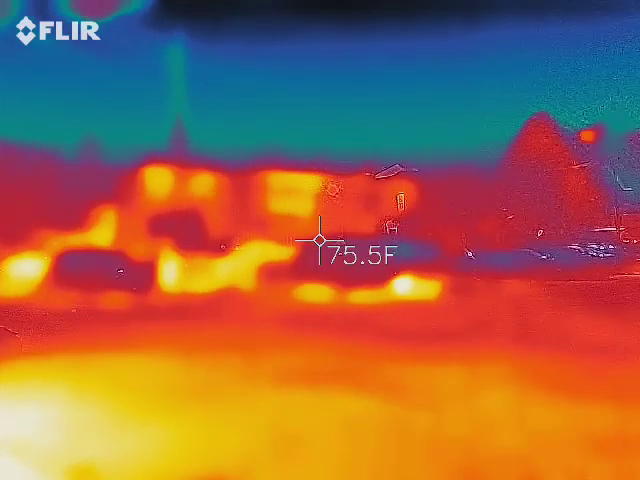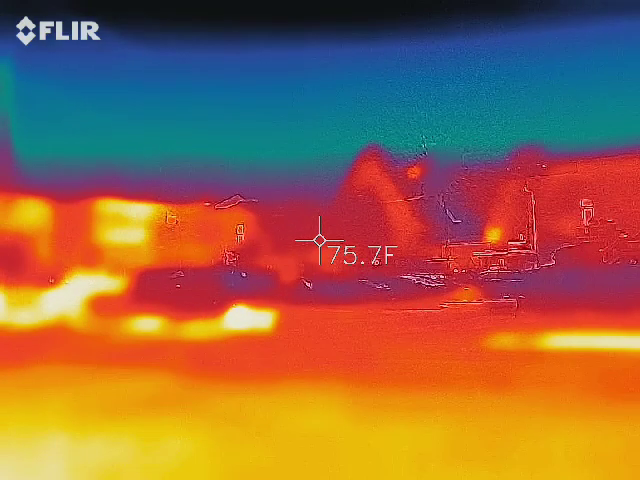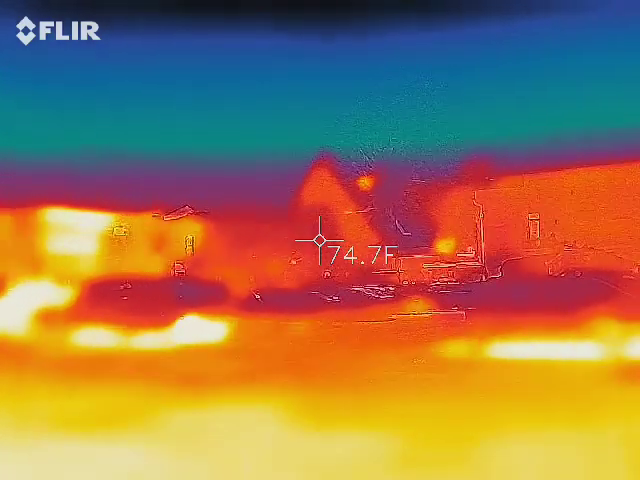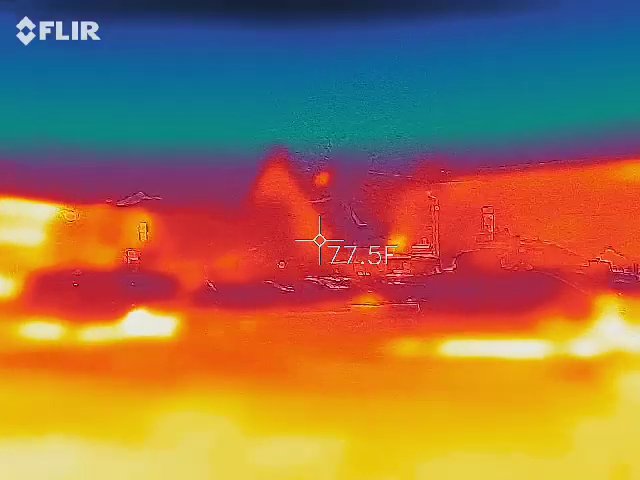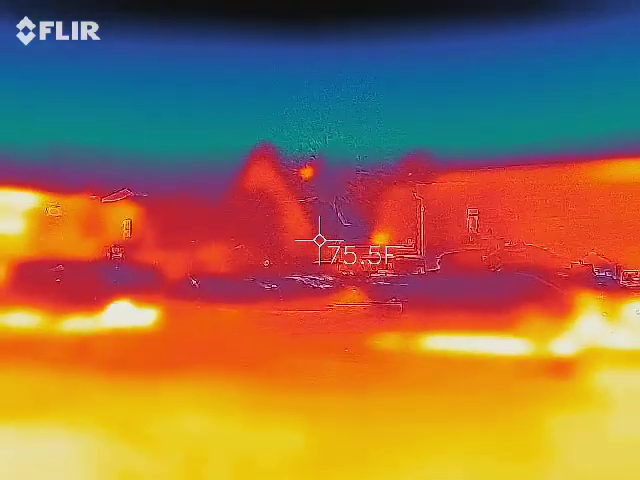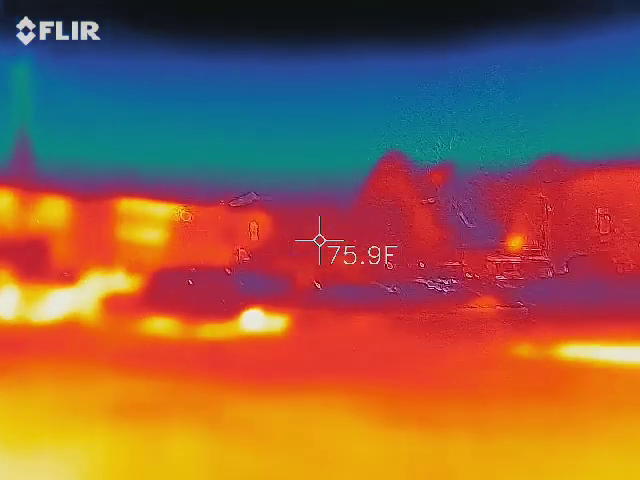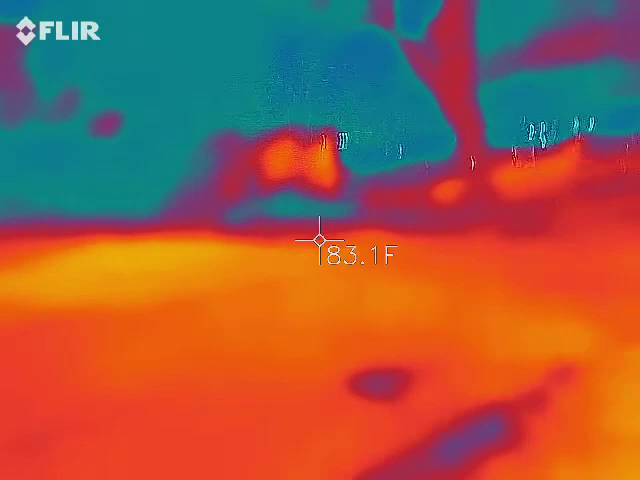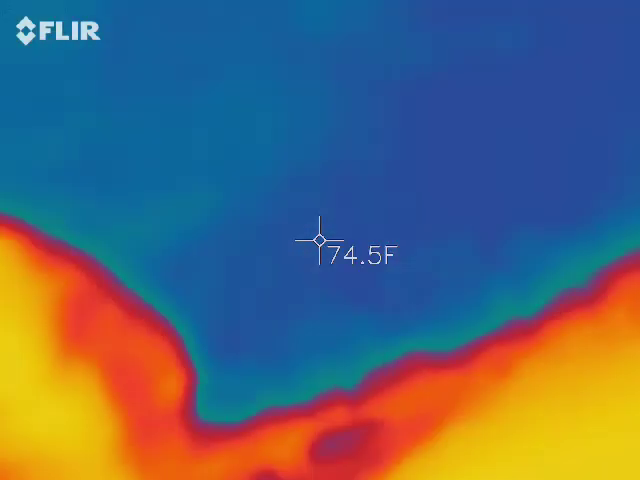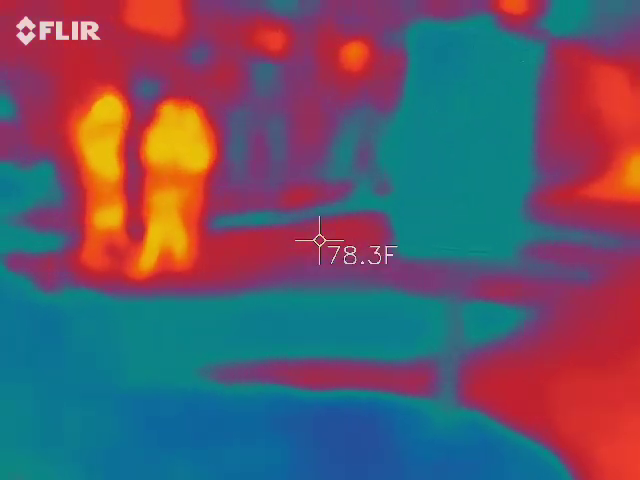What is this white stuff? Look. Where? Where's that? Is it 63, 66? Don't you see the outlines of those windows and stuff? Yeah. What's your temperature say? How low is it supposed to be? There'd be a ghost.